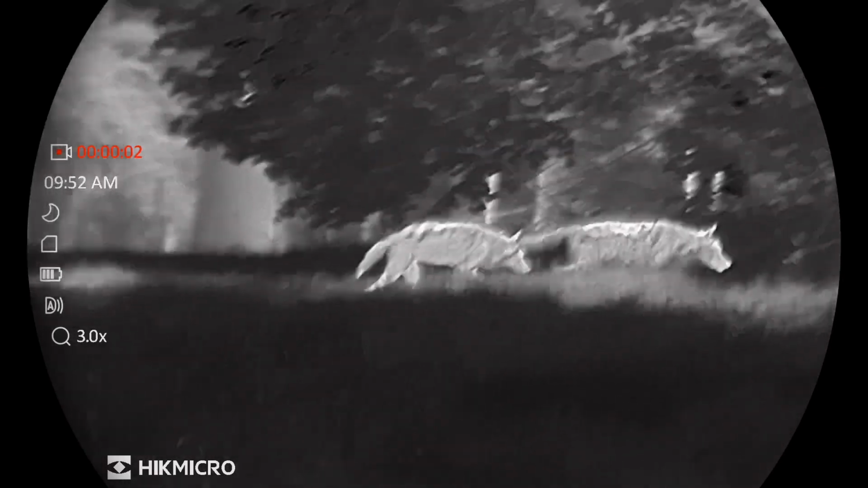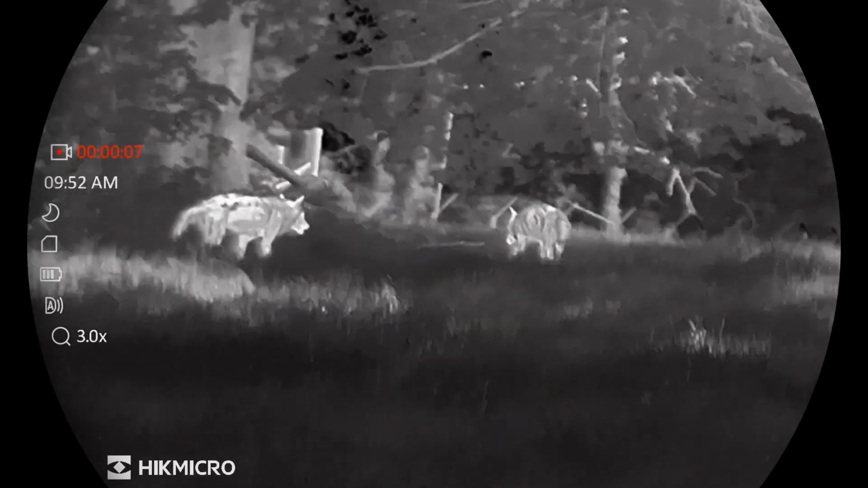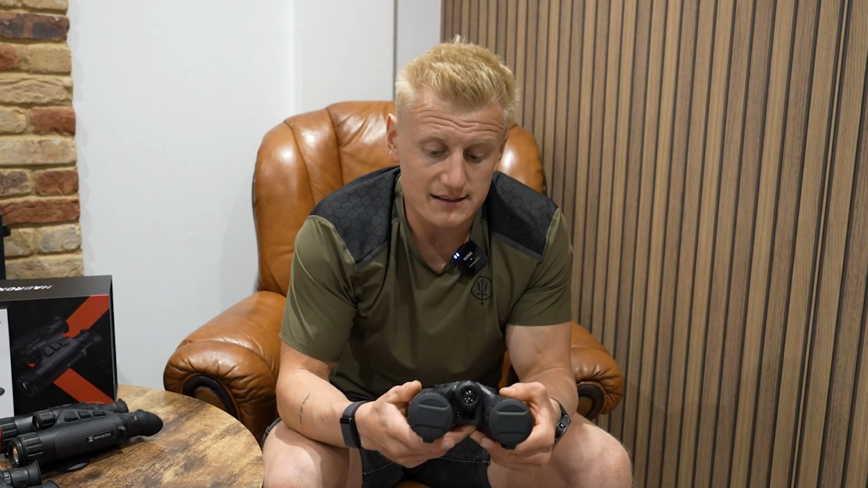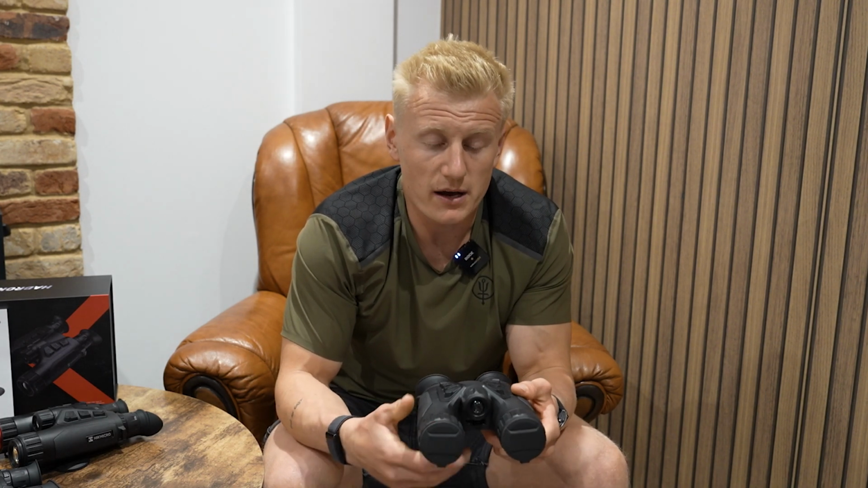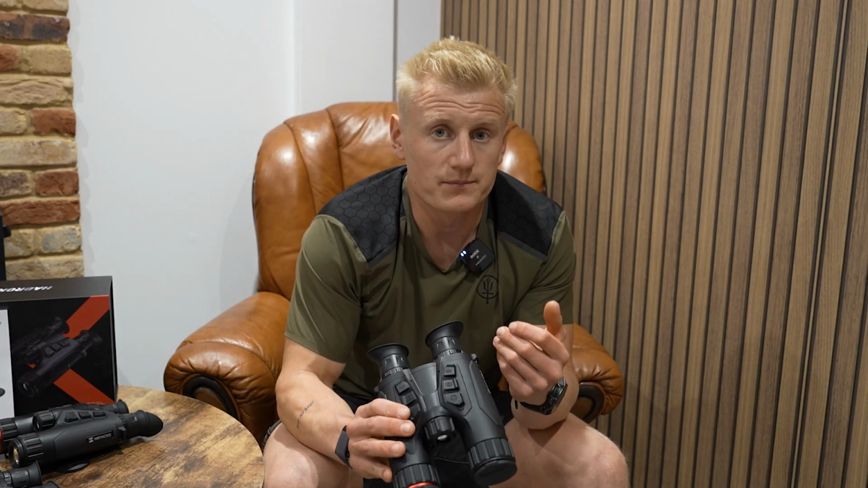HQ35L is coming in at under £2,800, and the reason there's that big jump up is the fact that your thermal performance is much better. So you've got that 640 by 512 sensor. That is a sub 20 NETD, and that is the best on the market in the Habrok series. You're getting superb identification out to extreme ranges, so 600-700 yards. You'll be clearly identifying foxes. It's perfect for deer stalking, and also for the guys looking for nature observation.